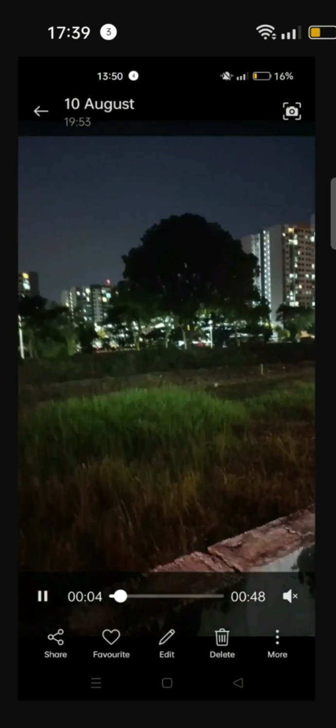So this is what will happen if I zoom it into maximum. So this is gonna be the longest range ambient light effect.